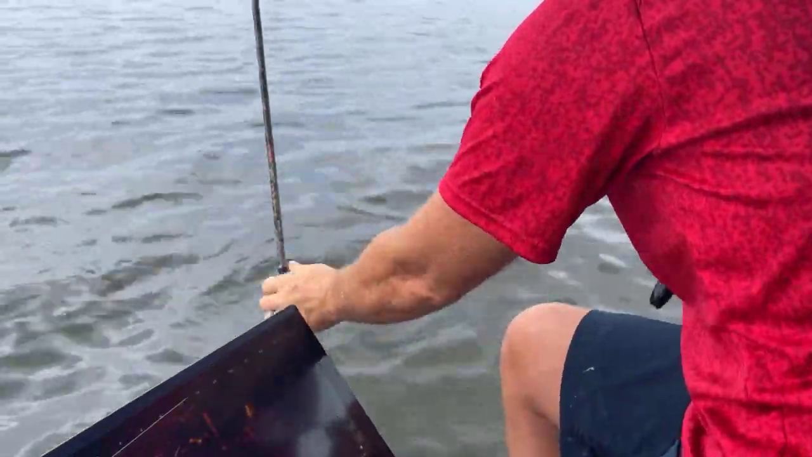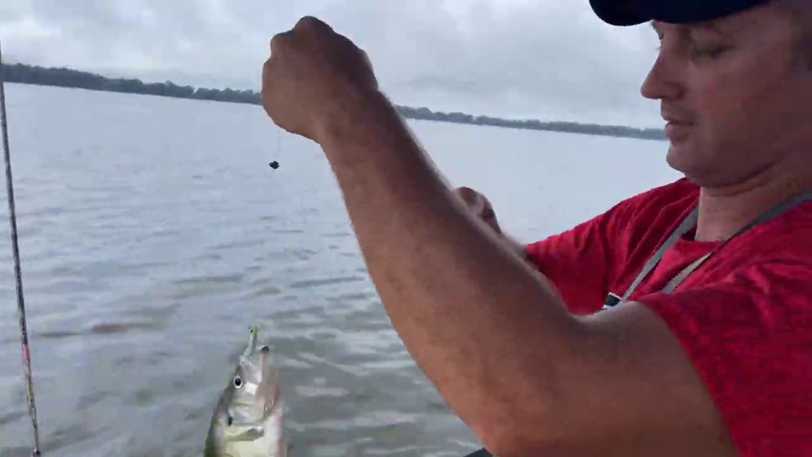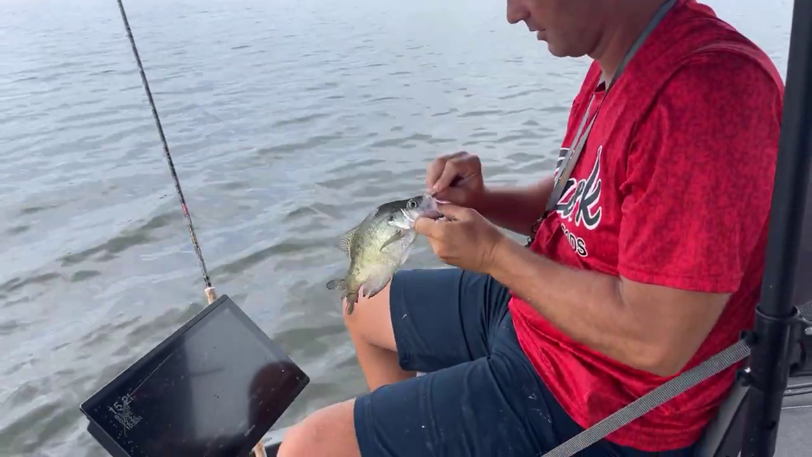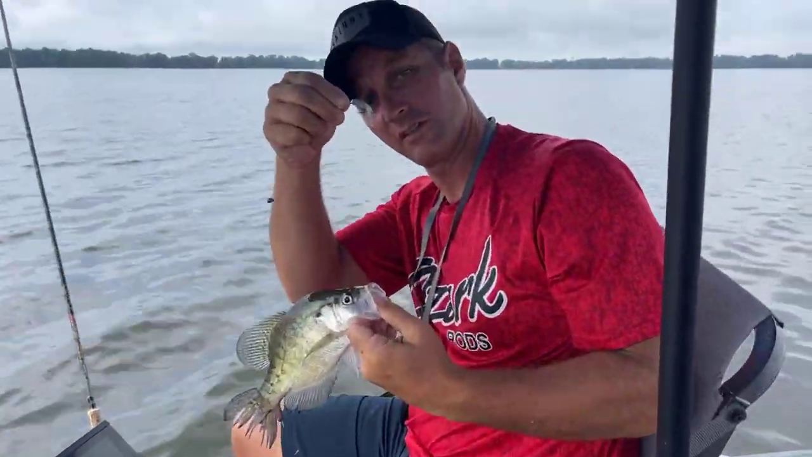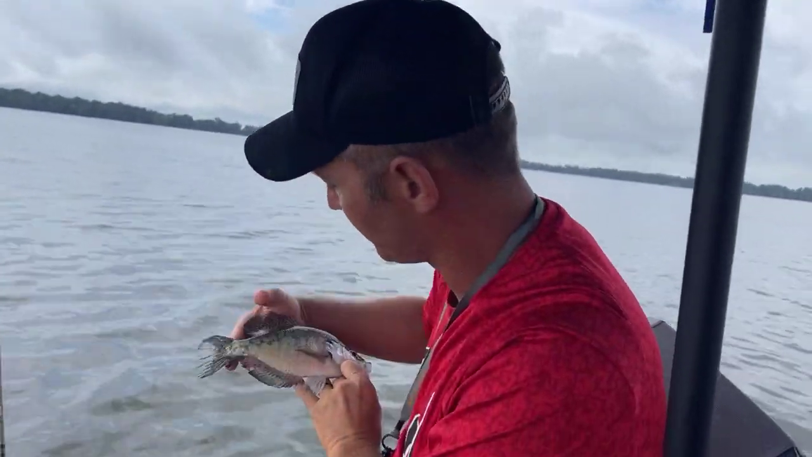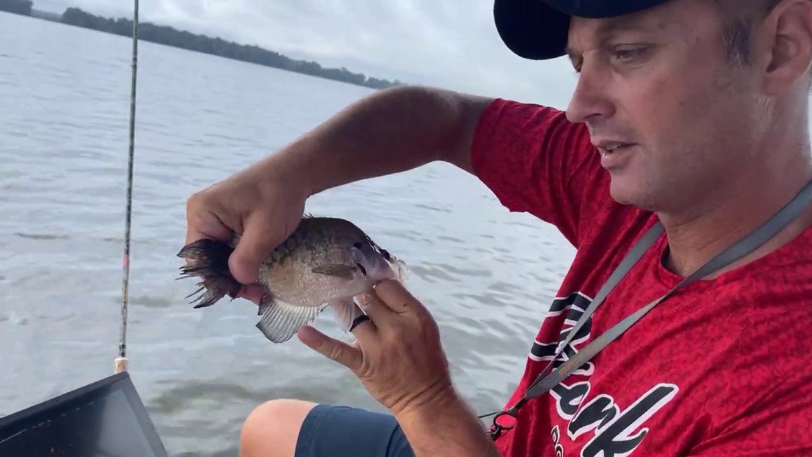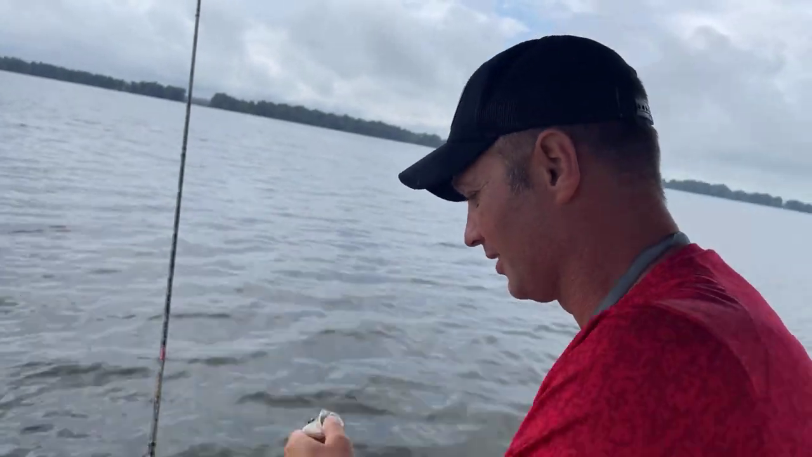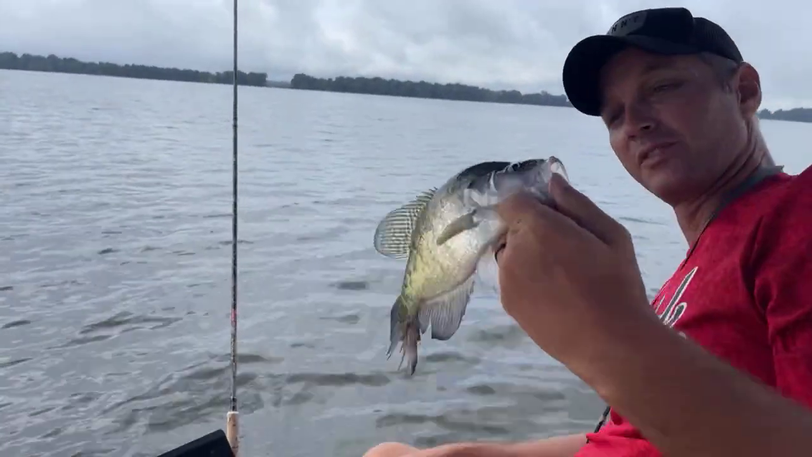There we go, there we go. Middle of the summer. Straight jigging for crappie. And there, his tail's messed up a little bit. Ooh, something must have got it. One of these great big old fish we've been seeing on here went and lit into him. I'm gonna say goodbye to him.